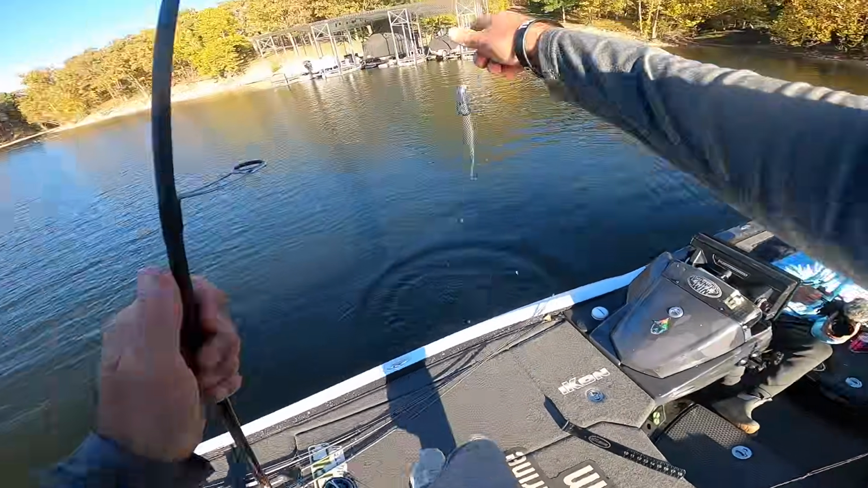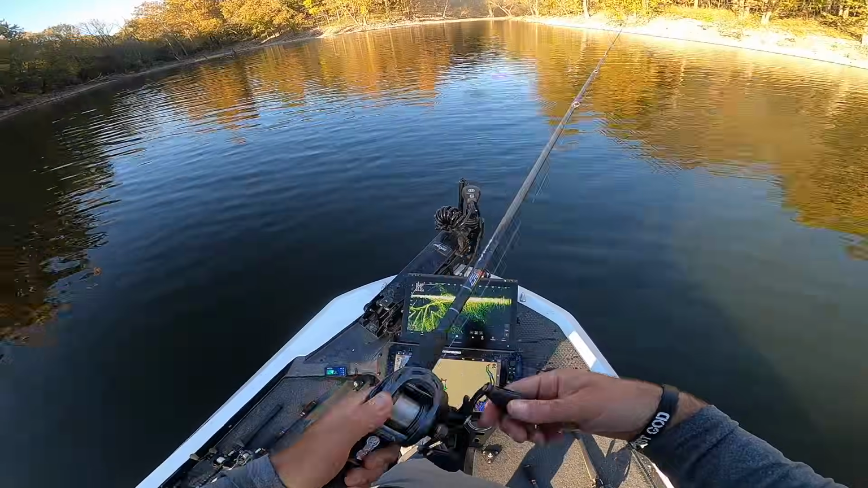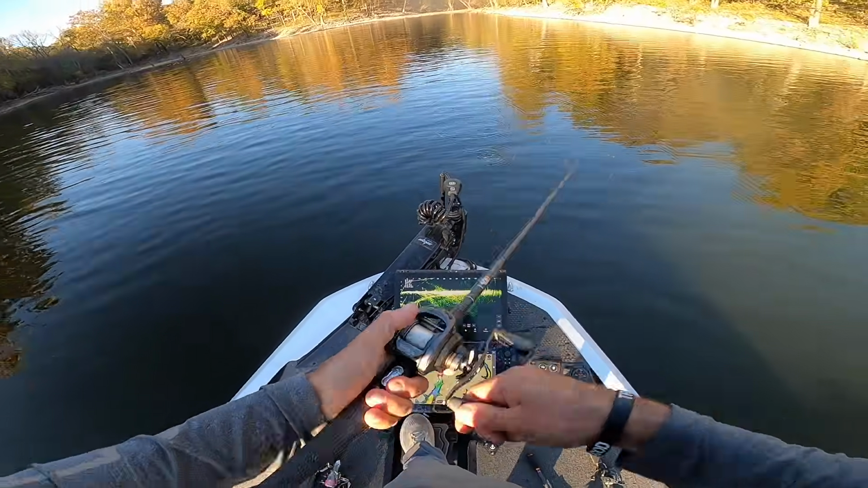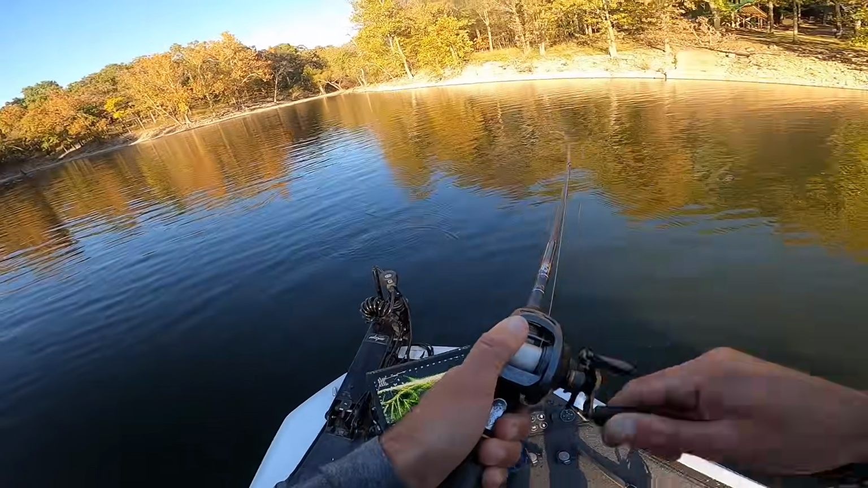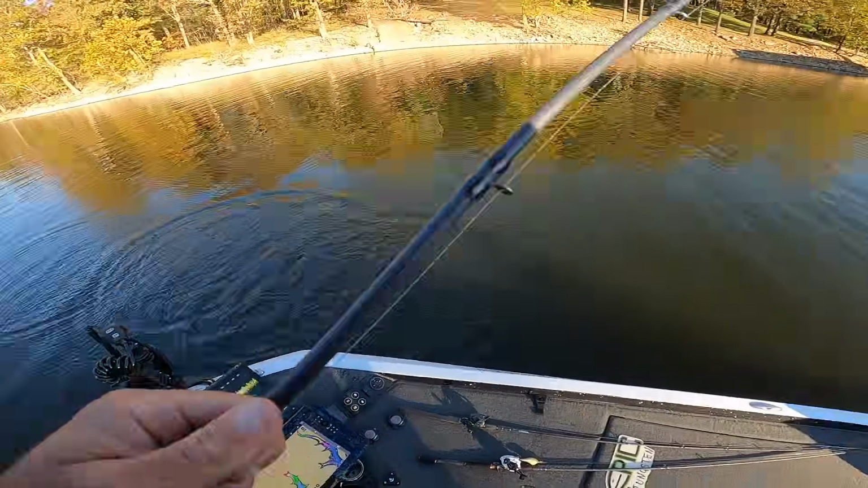I mean, I think you could catch 5 doing this, but they wouldn't weigh but 8 pounds. I mean, there's definitely a bunch of them back here. I just think they're all small. That's a keeper. I mean, I'd catch 5 like that.